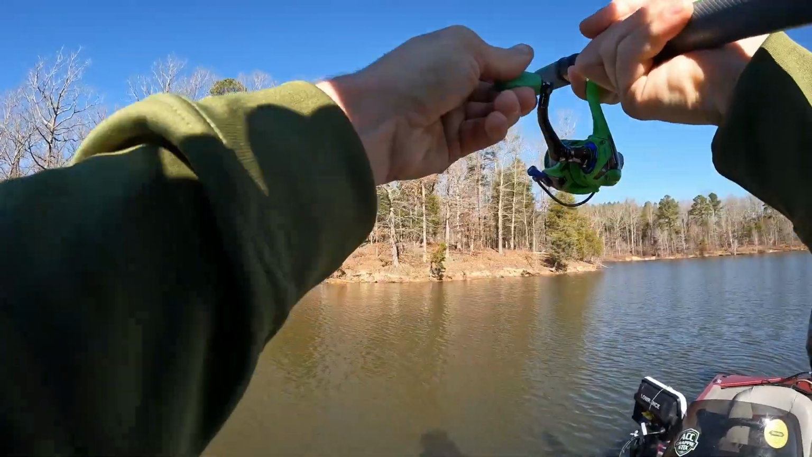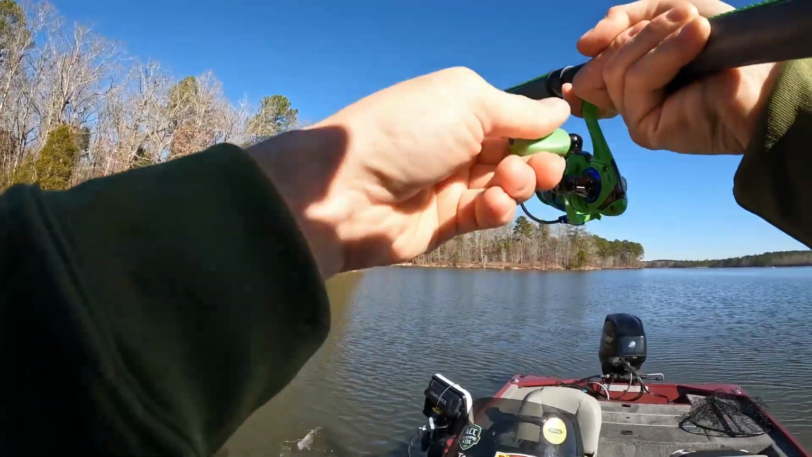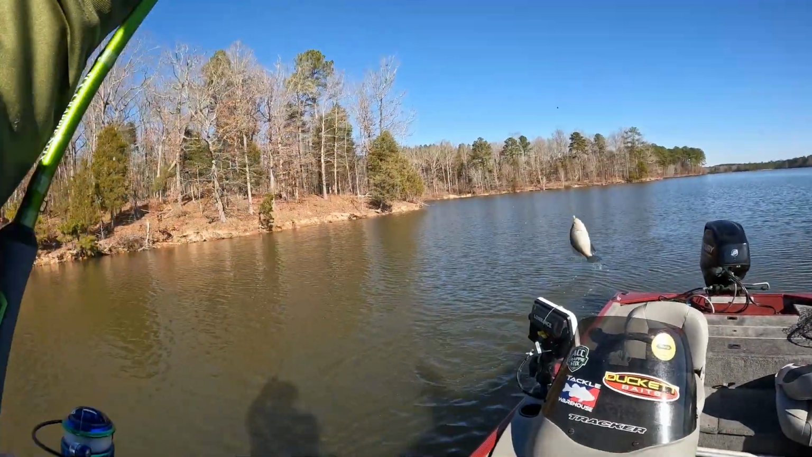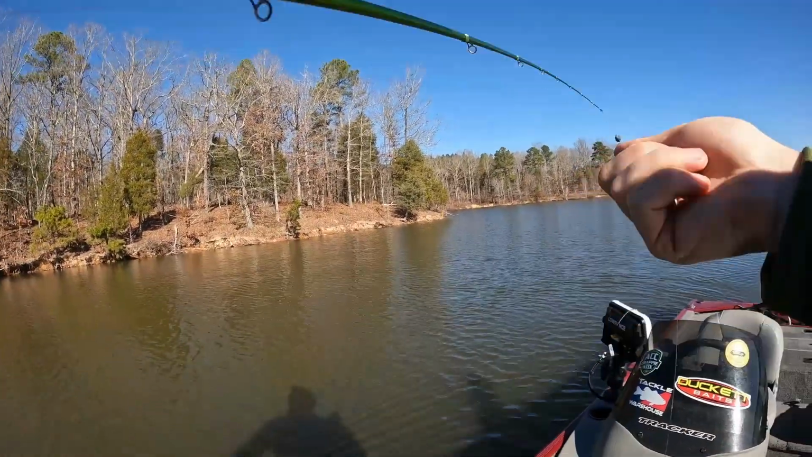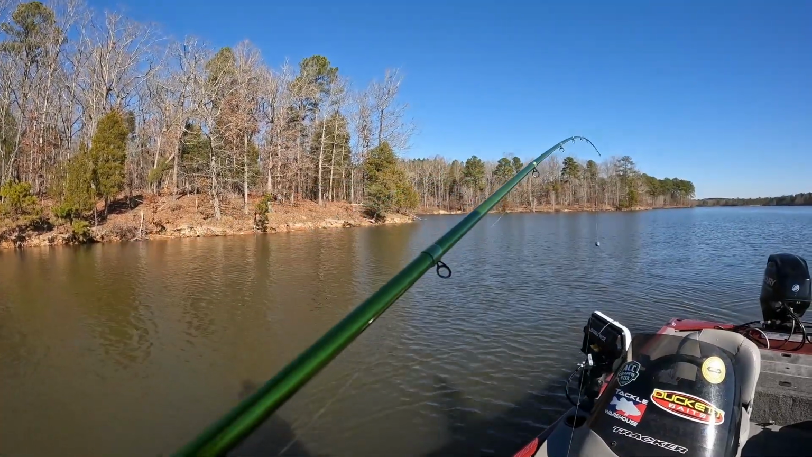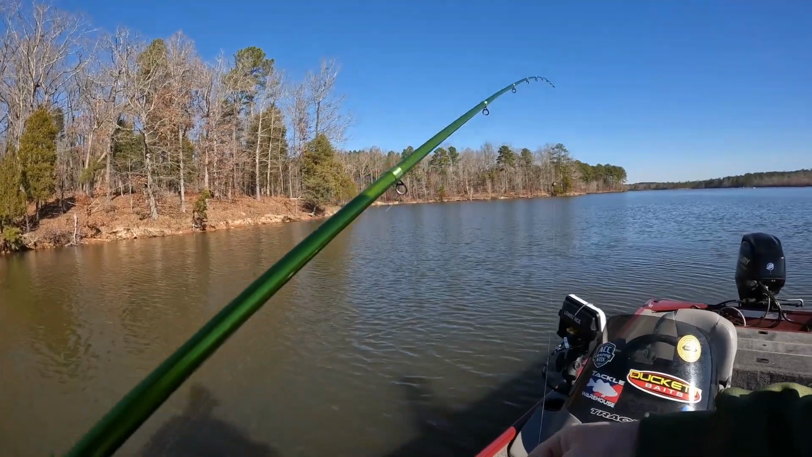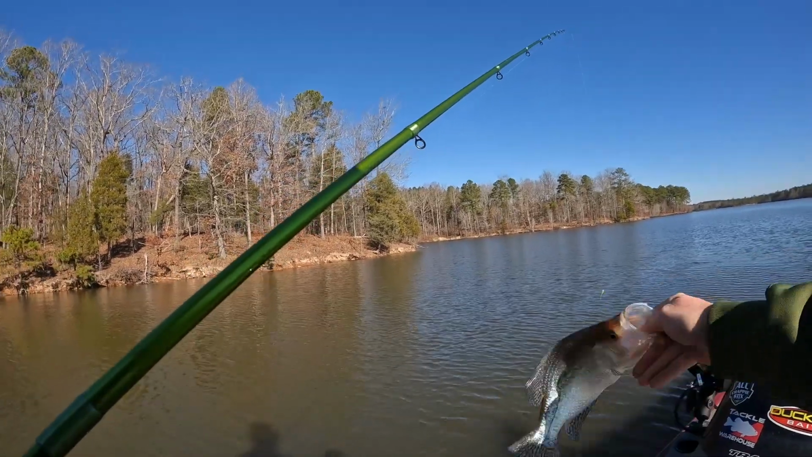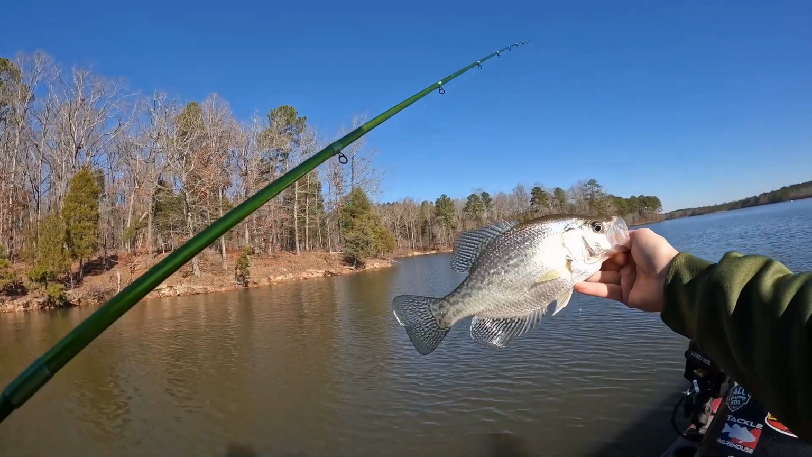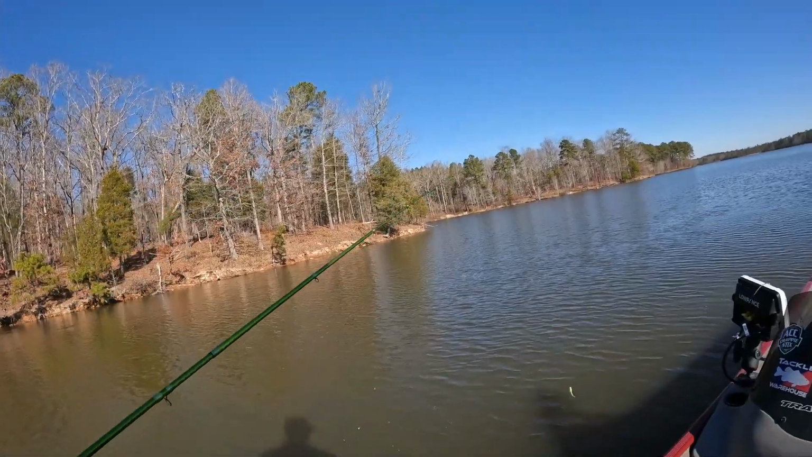Sometimes you won't even feel them. These are some good ones. They're a little bit more shallow, these bigger ones yet. But they're a lot easier to catch. As soon as it drops in front of them, they just take off running towards it and go bite it.